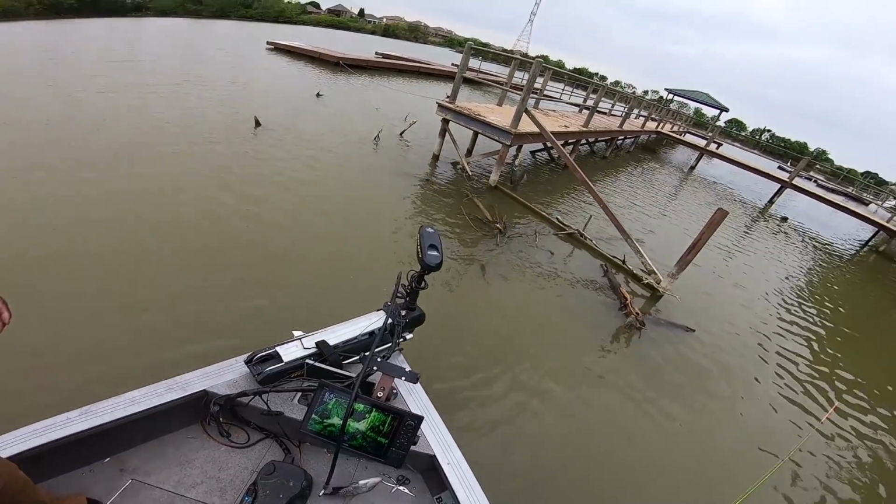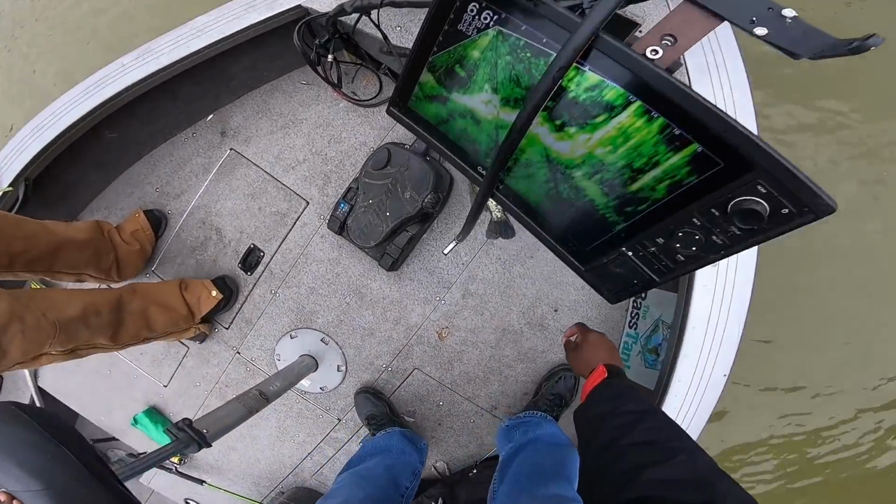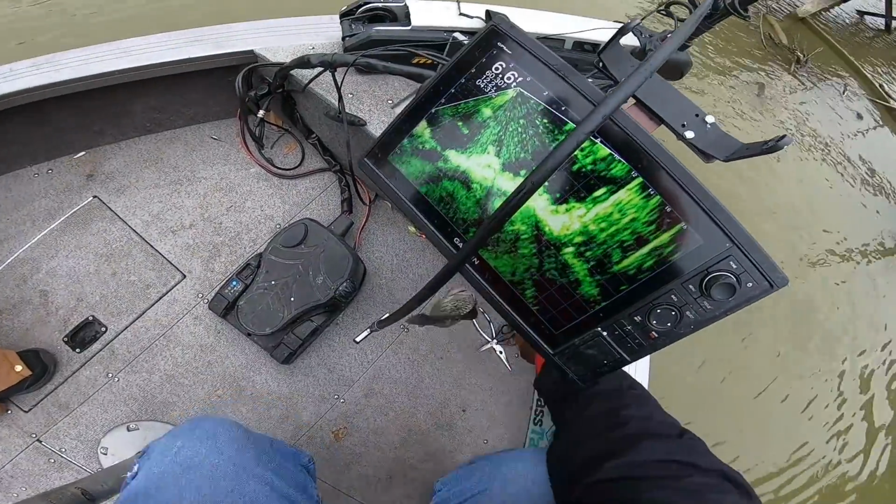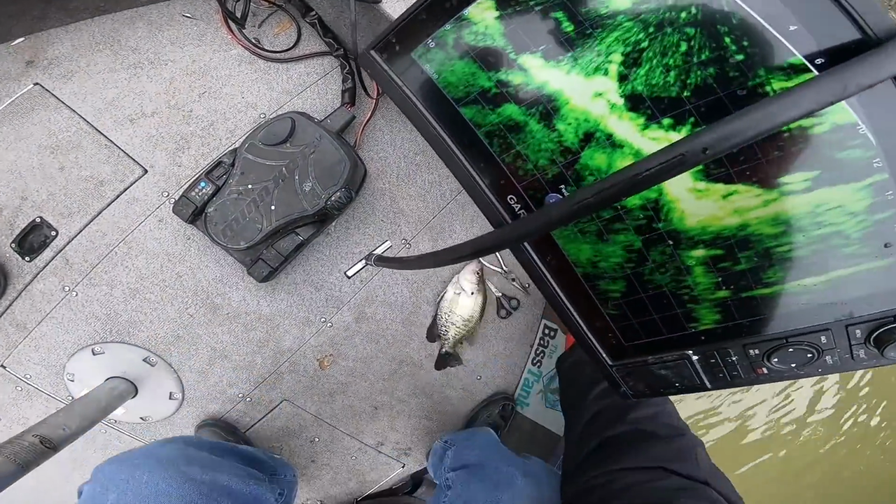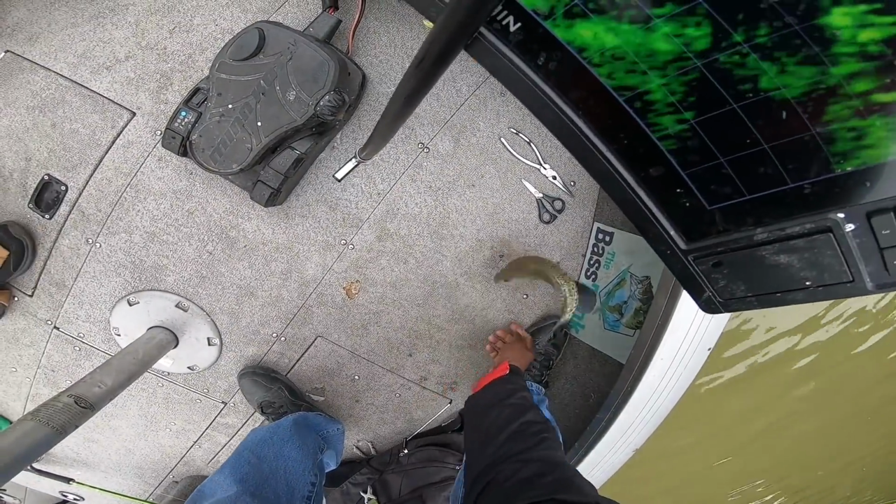If he is 10, we don't need him. We don't need him if he's 10, but this one here, this flapjack right here. Come on, man. Come on, man.